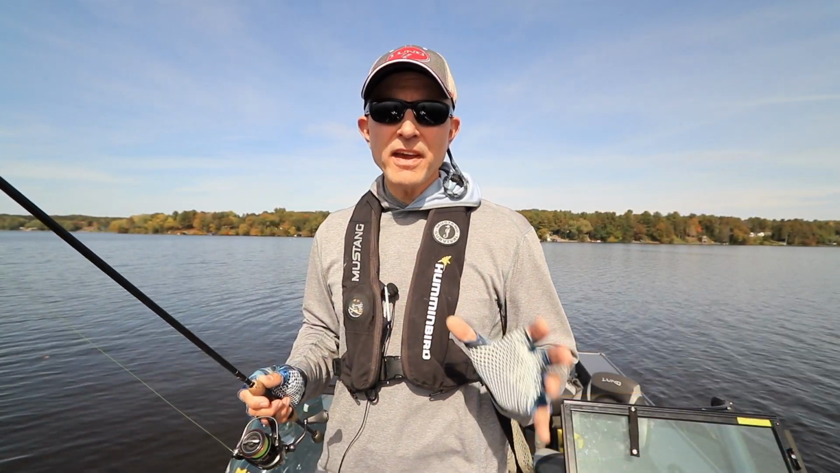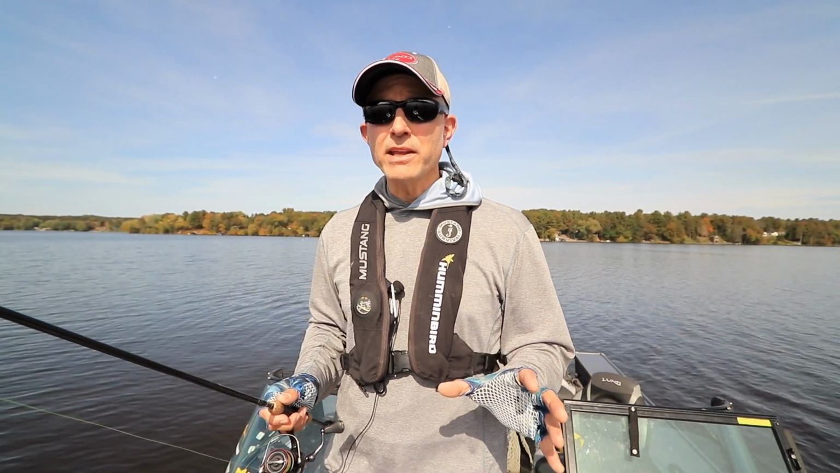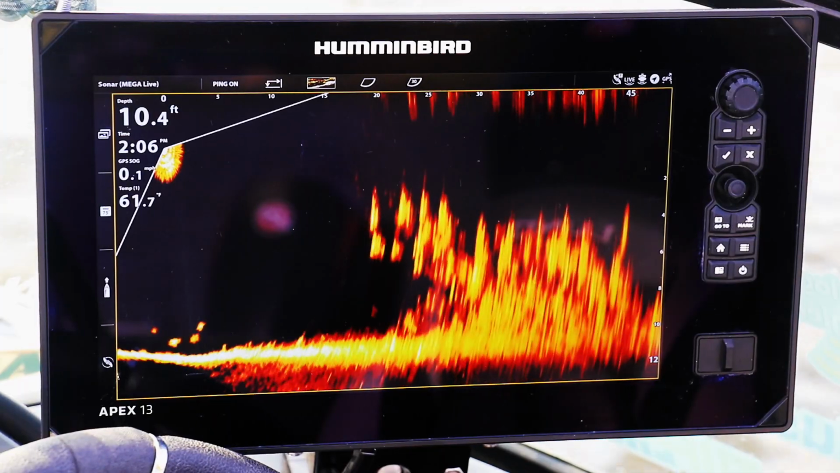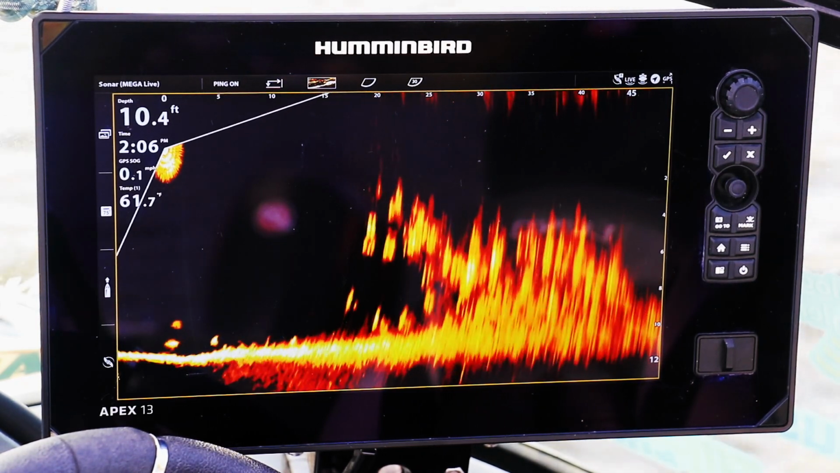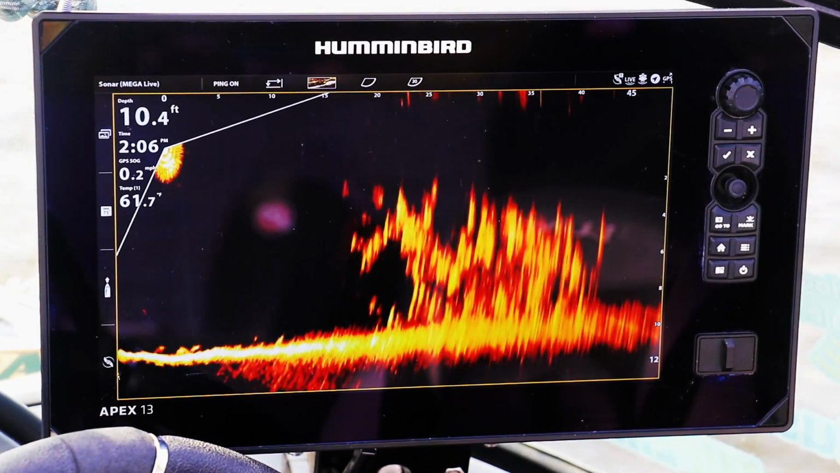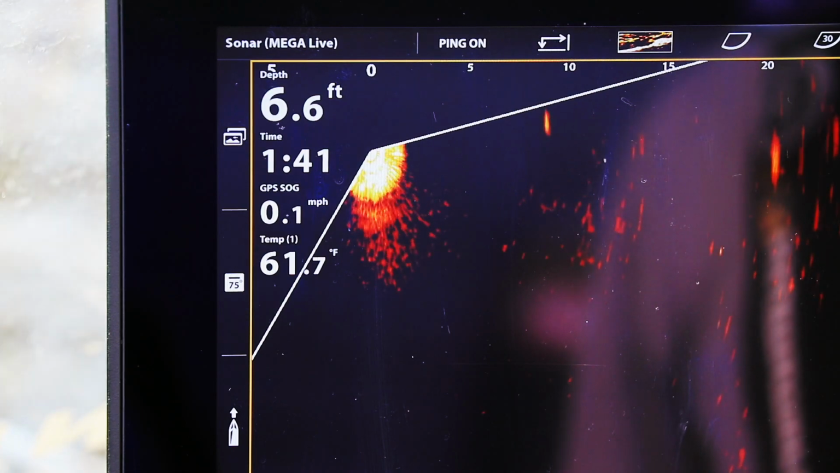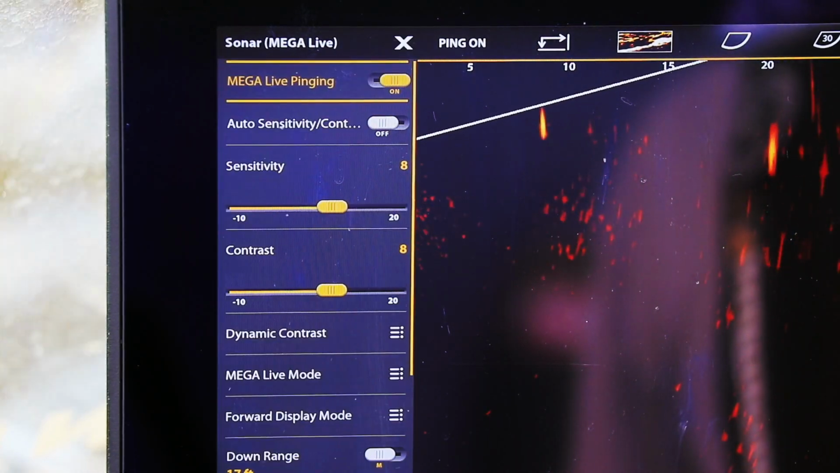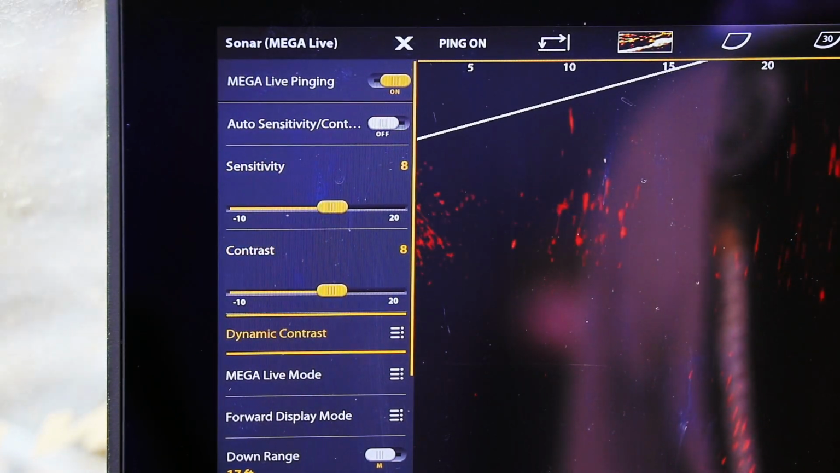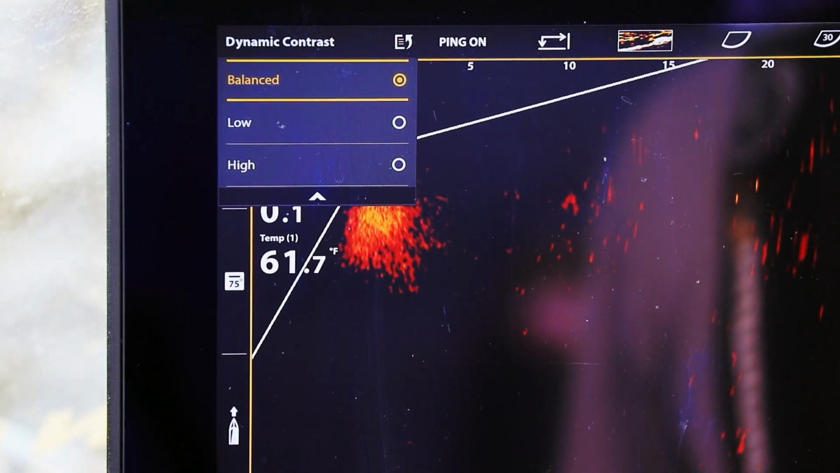So what I've done is I've tightened up my forward range to 50 feet, and I've adjusted my down range so it's set just a little bit deeper than the water I'm fishing in. Now, I can use the entire Apex 13 display to monitor the structure, my jig, and perhaps most importantly, the fish. In terms of my settings, I'm running a Mega Live sensitivity of 8, a contrast of 8, and a balanced dynamic contrast, which gives me a pretty nice initial image.